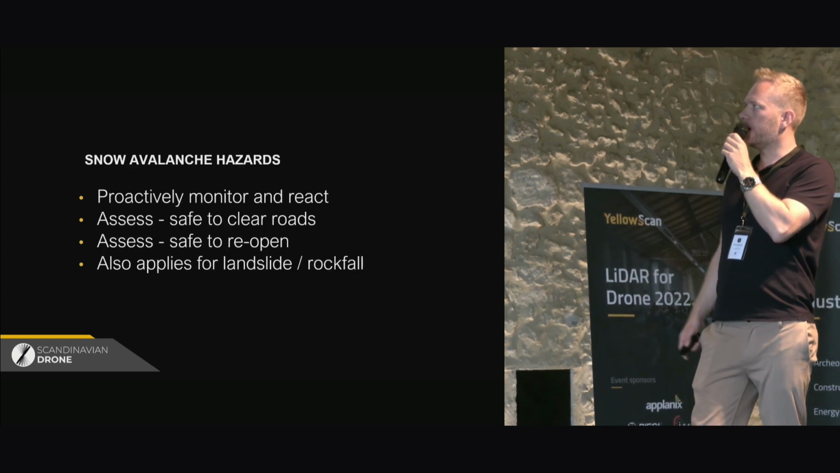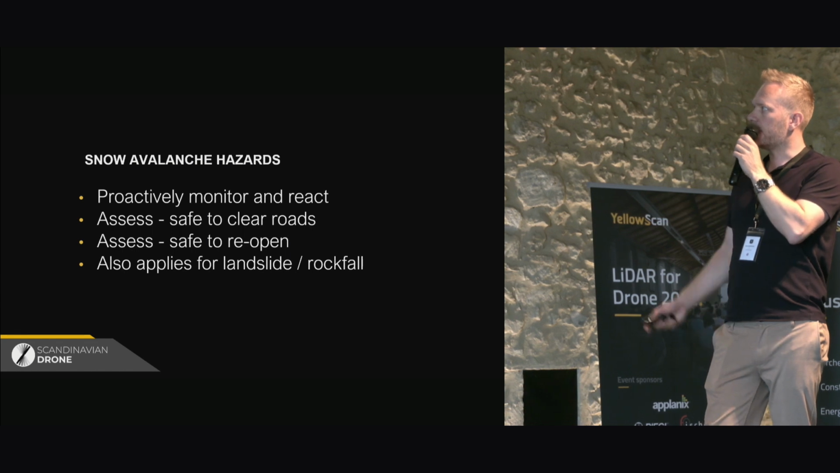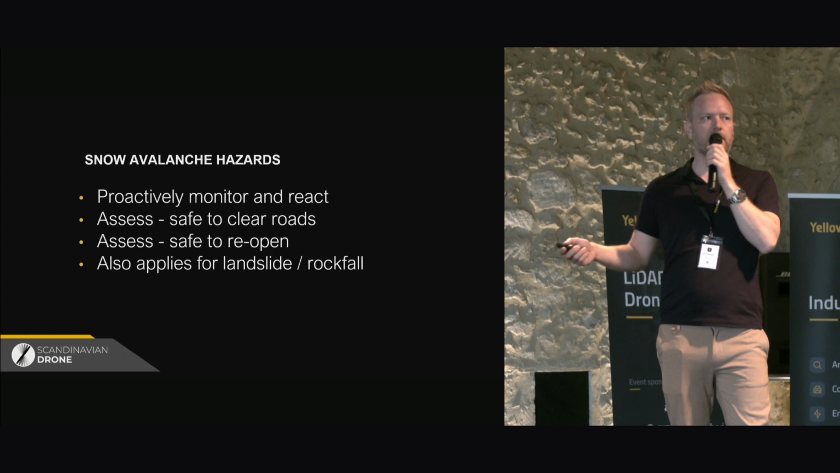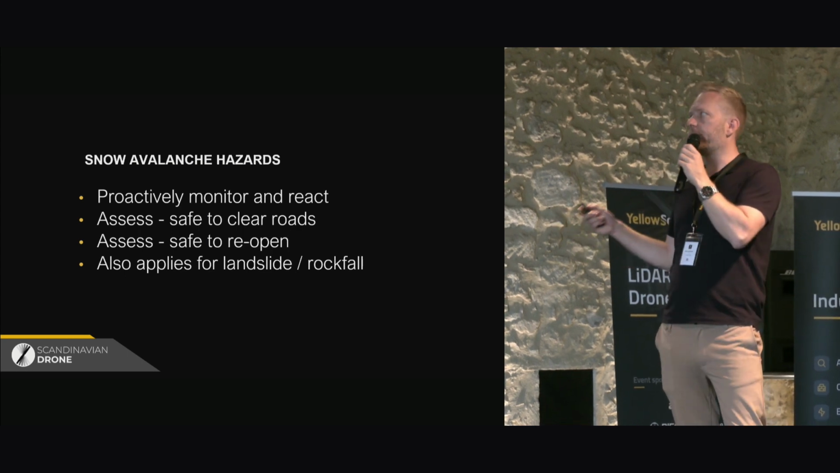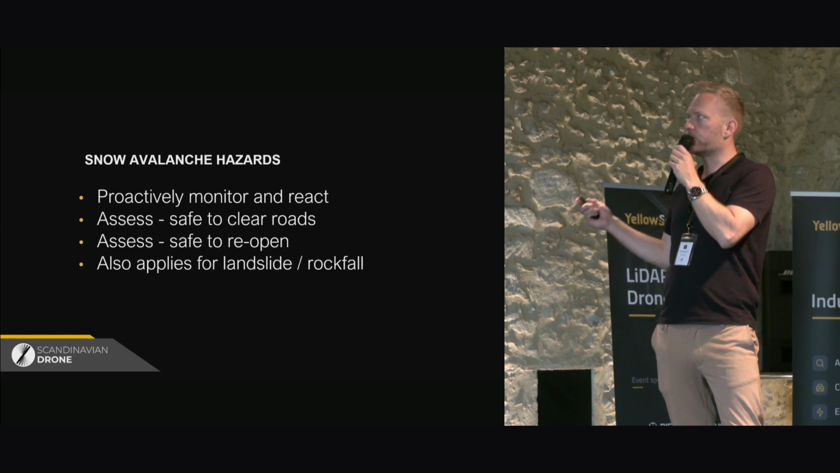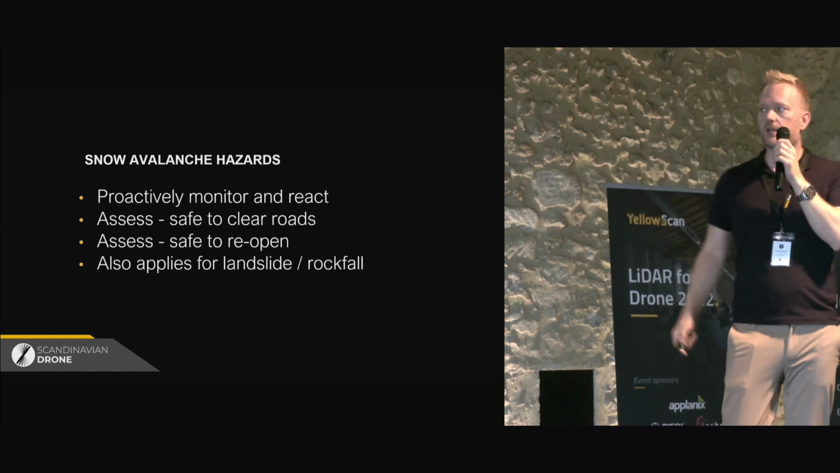So one of the main objectives for the Public Road Authority, of course, is to proactively monitor and react to different type of hazards, and especially when it comes to snow and avalanche hazards.